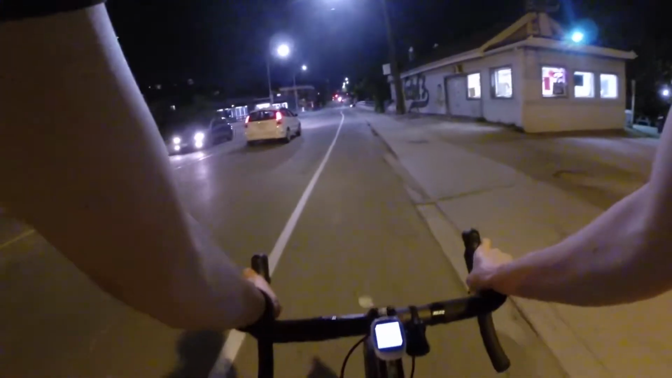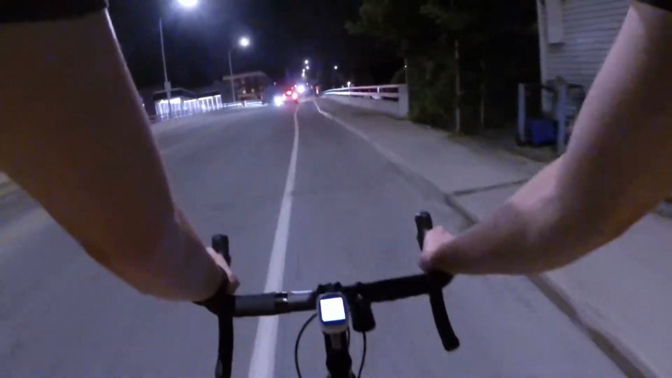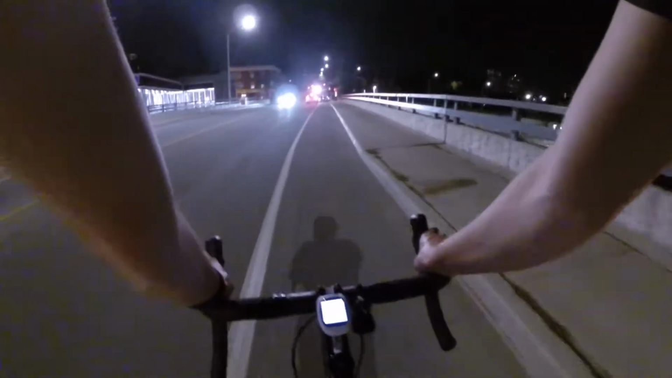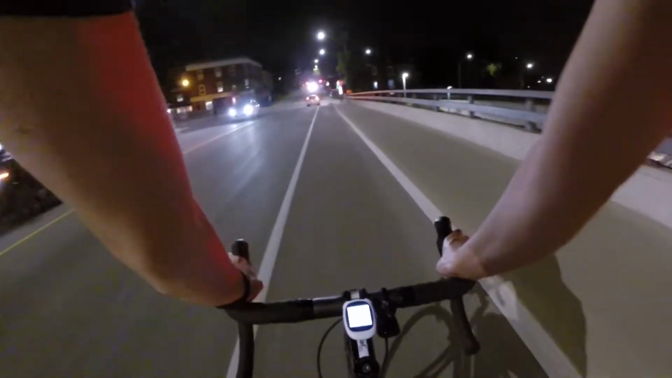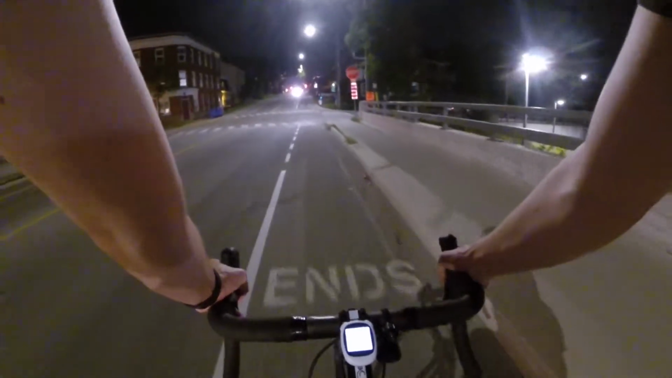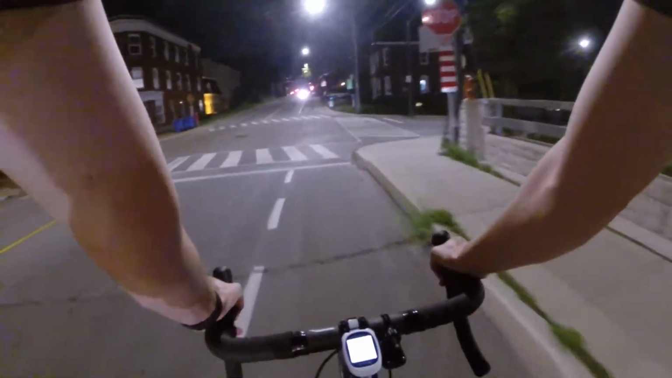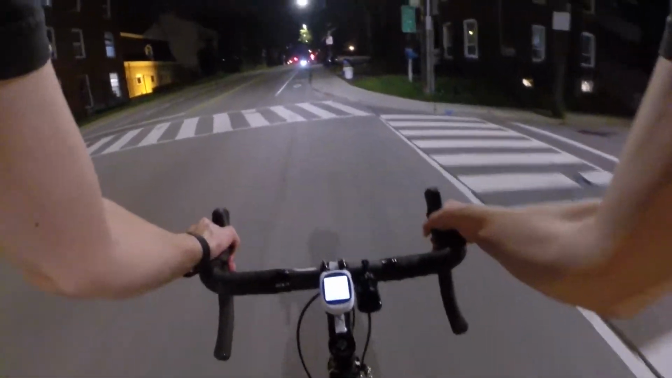Sometimes what people do is they try to be generous by, even if they have right of way, try to wave me through, which sort of just messes the whole thing up because everyone's out of sync. But I mean, I can't get too upset because they're just trying to be courteous to bikes, which I can't complain too much about.